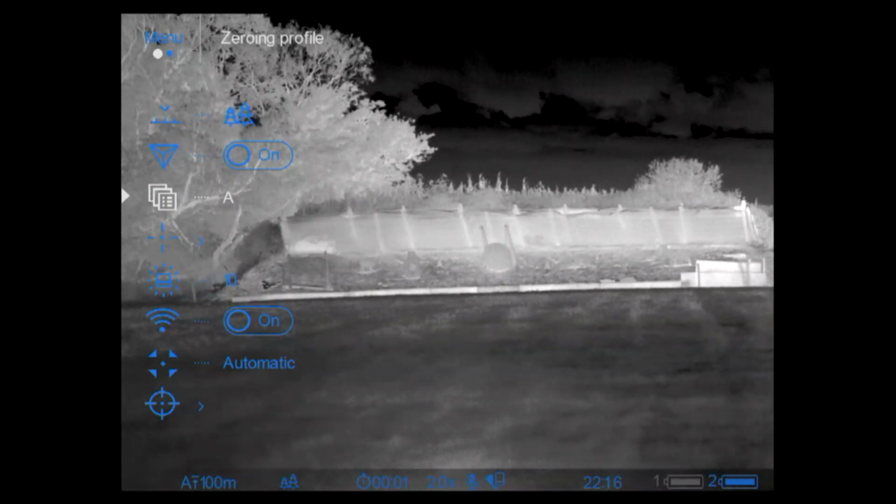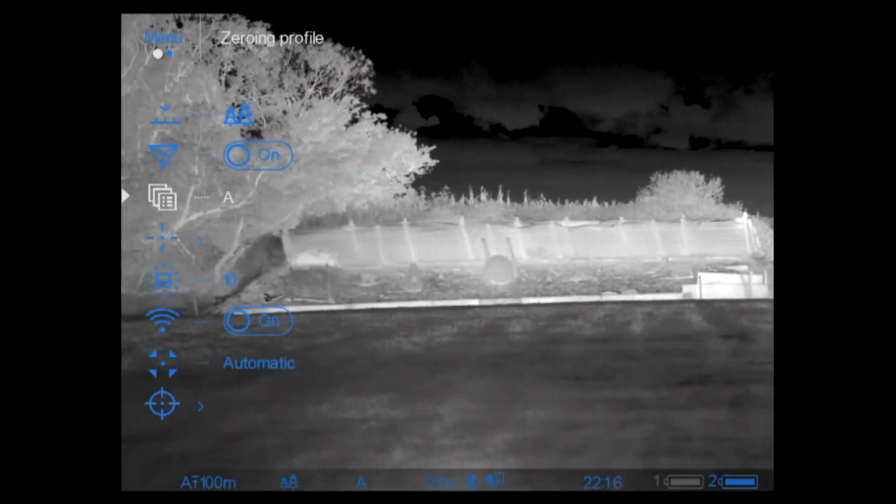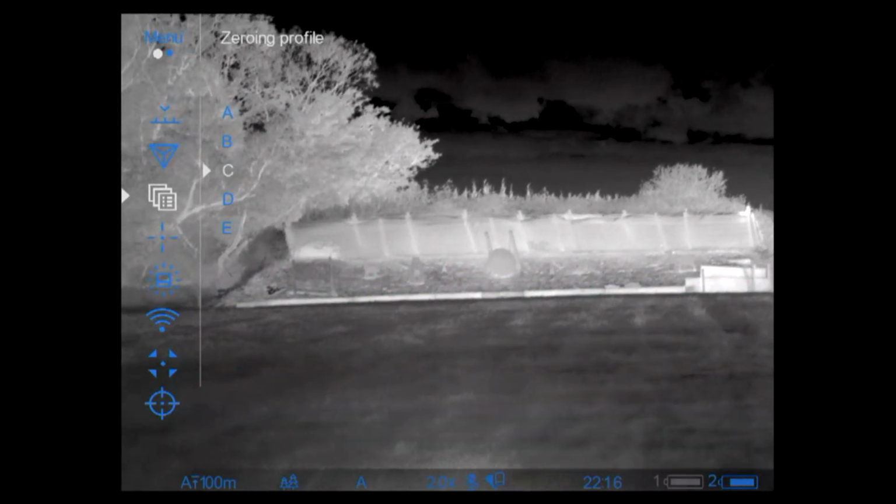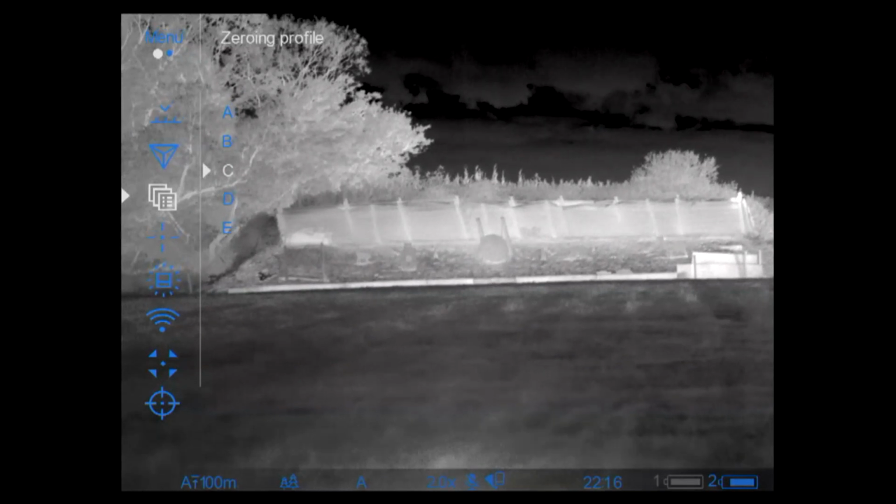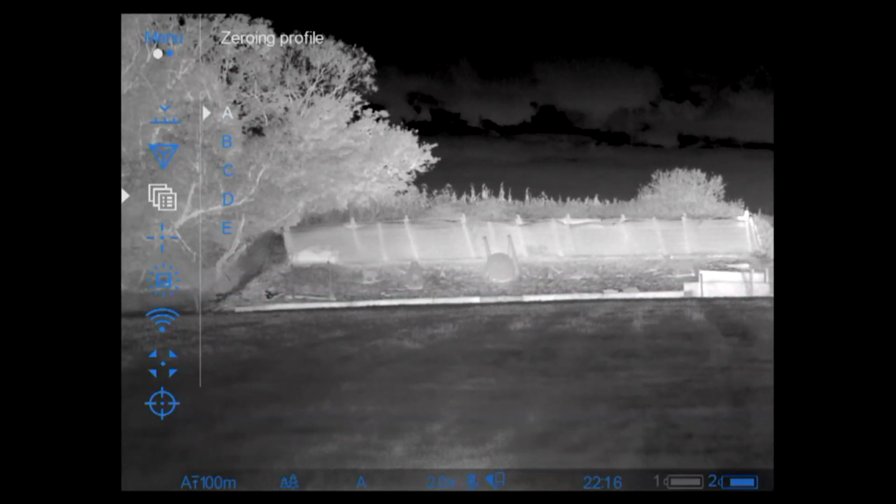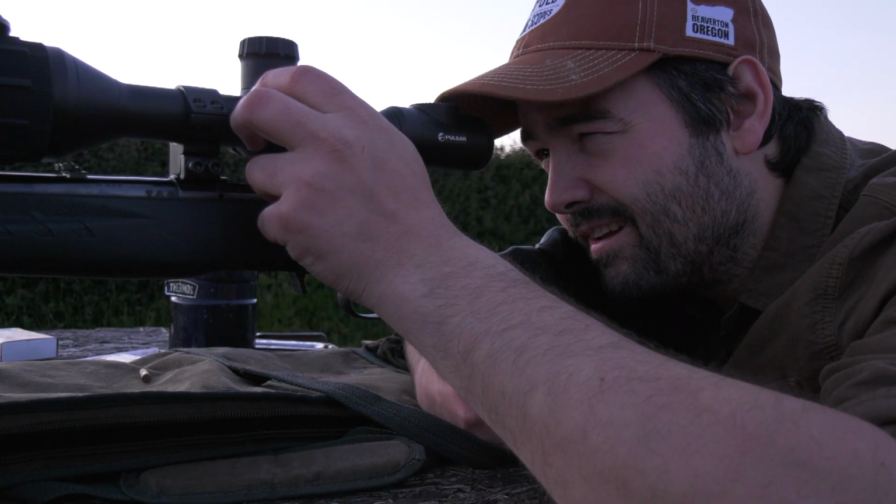Now if we go into this, you can see a short press will access it. So we've got A, B, C, D, and E. That's 5 profiles there that you can do individual zeros. So if you had your scope on a Picatinny rail and you want to put it on a number of your rifles, you've got 5 different settings here to put it under. And under each of those settings, you've actually got 10 zero points in that as well.